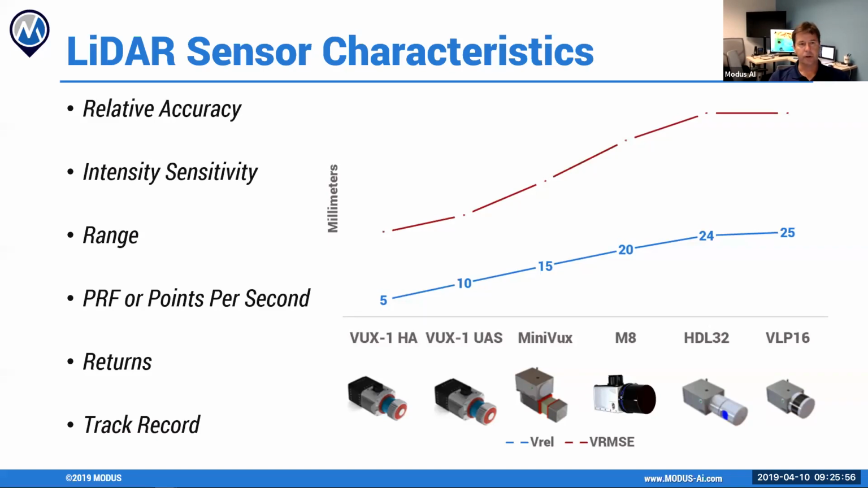So again, understanding how much intensity each one of these sensors has is important depending on how robust your application is going to be. The next one is range, and this is pretty self-evident. When we look at, let's say, a VLP16 or a 32, you're looking at a max range of 80 meters, and that's from the sensor to the target.